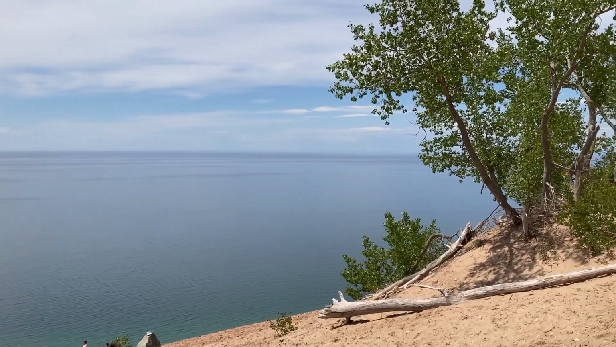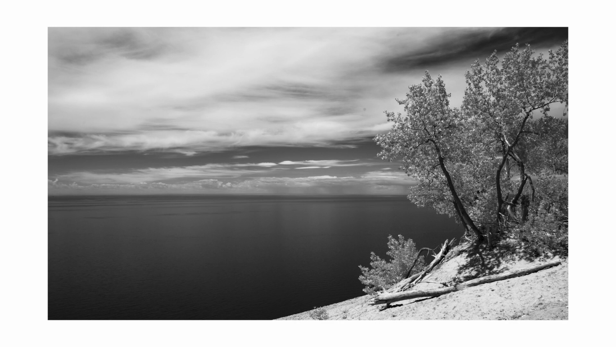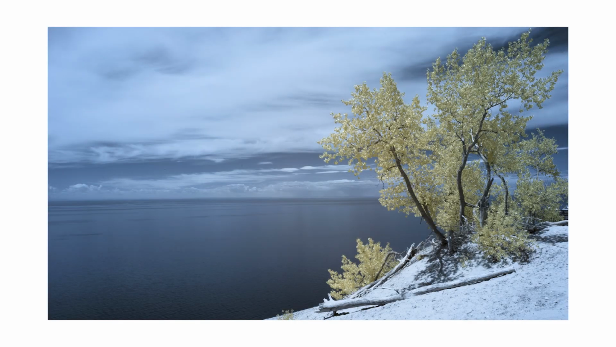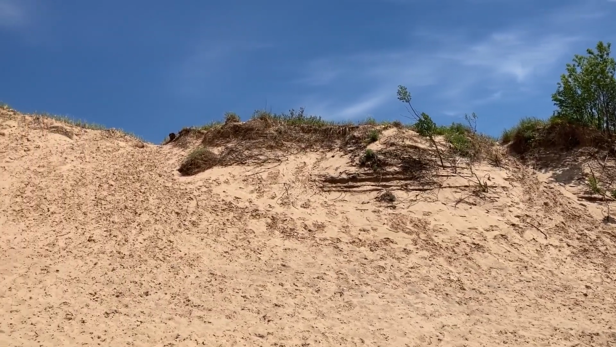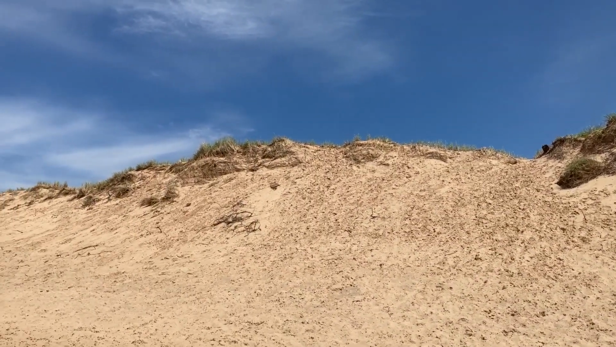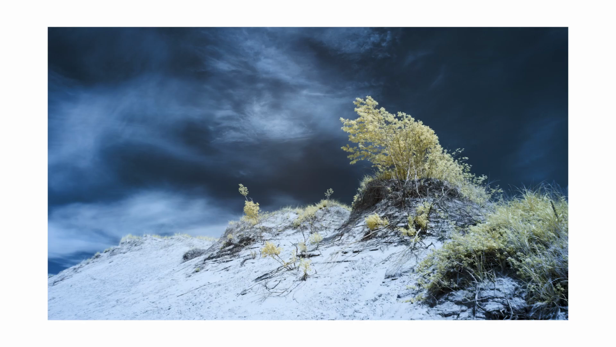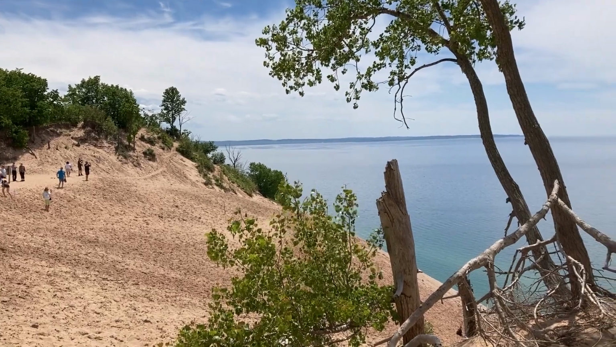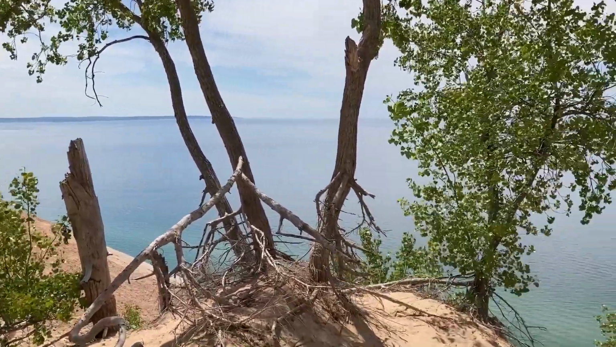At the Lake Michigan and Sleeping Bear lookout, I'm immediately gravitating to the trees and the sky. And the dune ridges as a horizon line add some interest, somewhat mimicking the cloud formations. Any expansive shot of Lake Michigan, I like to frame it with a tree to give it perspective.